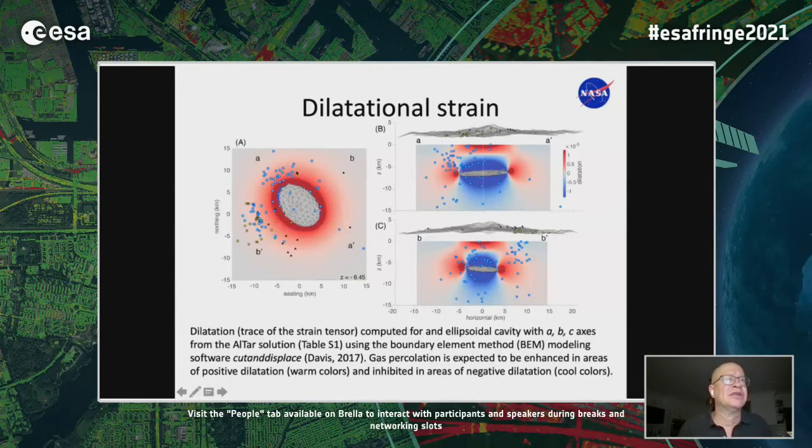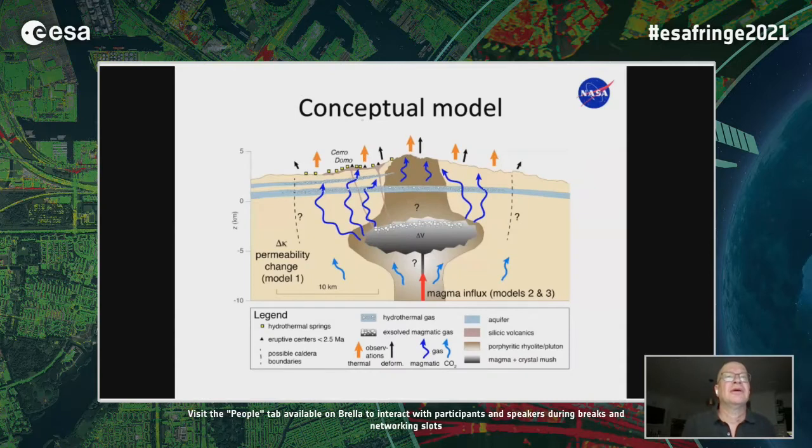It's a little bit hard to see here because you need to rotate it, but basically even the ones that are in the blue turn out to be outside and in the red zone where you would expect fluid circulation might be enhanced due to the inflation. So it seemed to be consistent with a cartoon model where fluids or gas percolate from a deeper source.